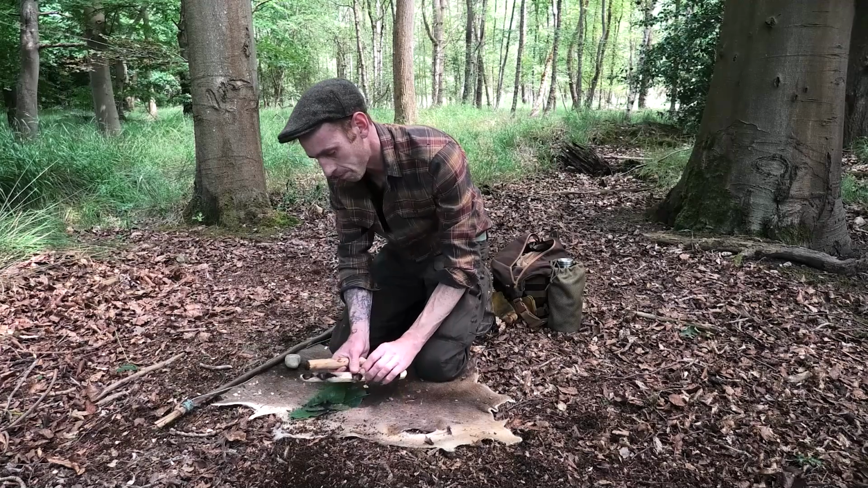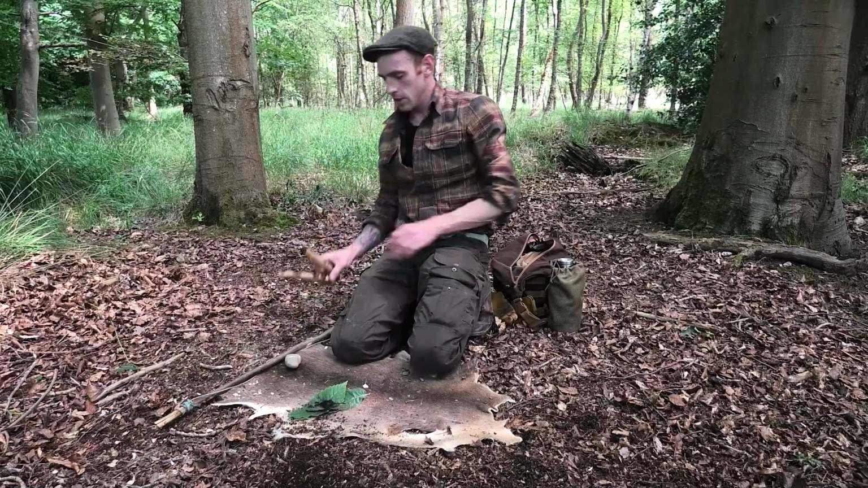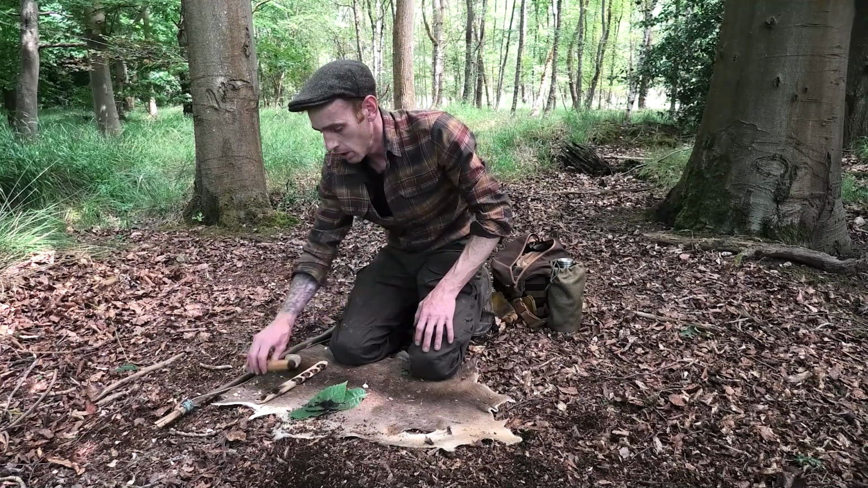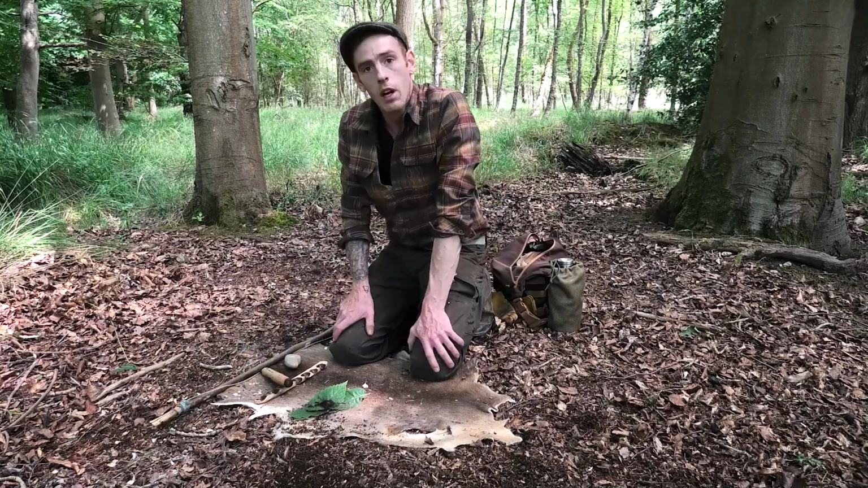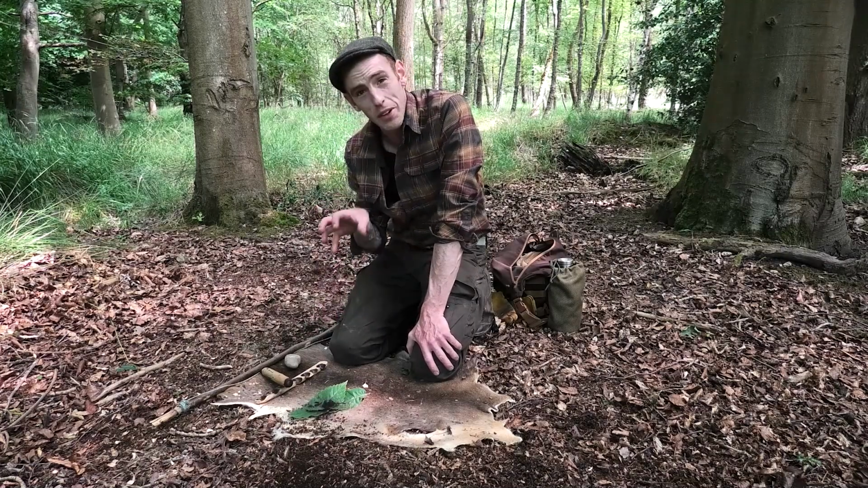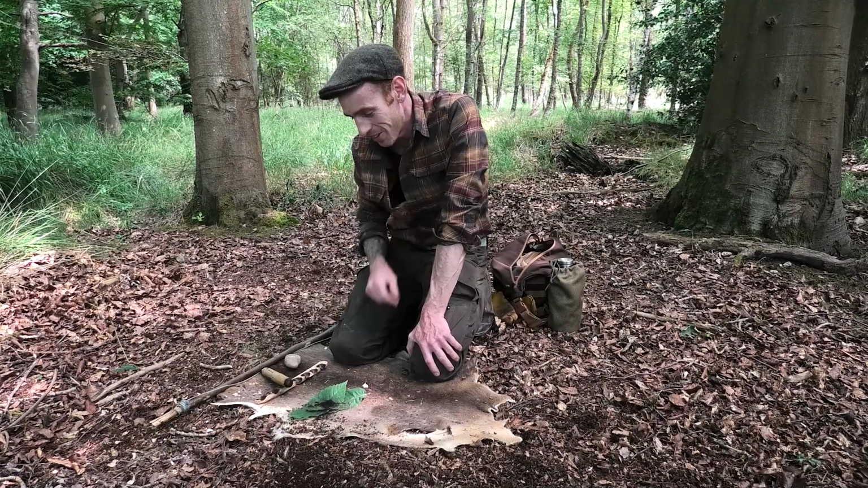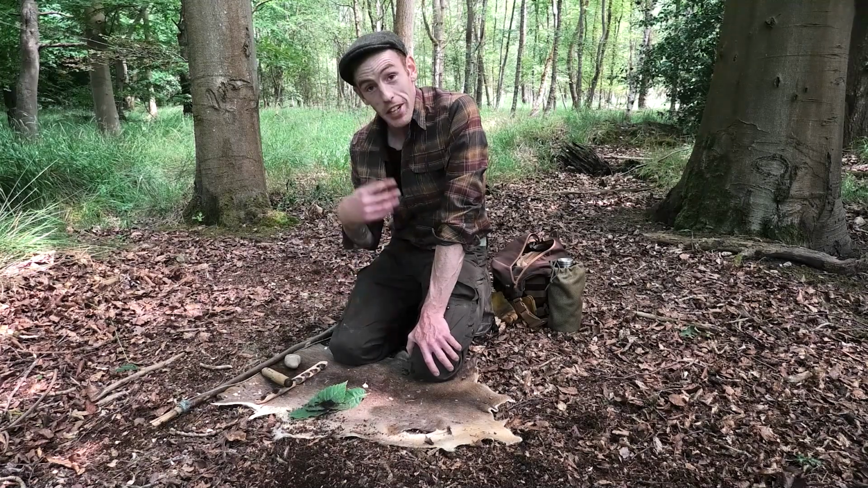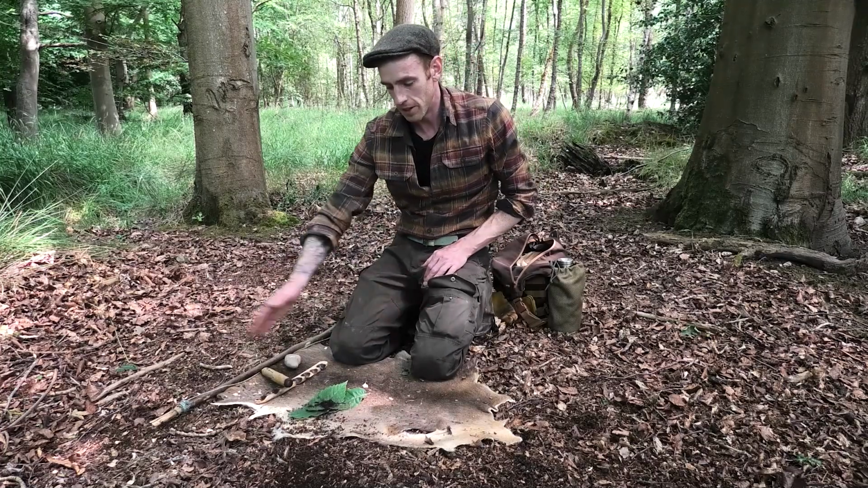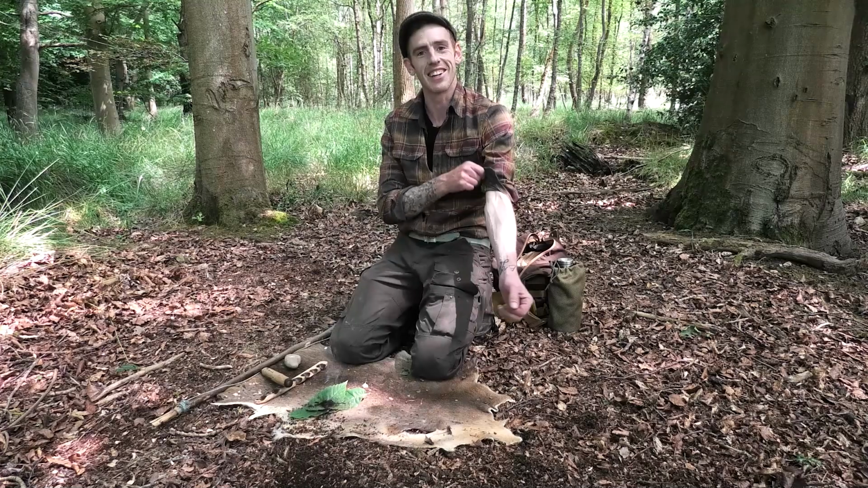Whew. That last little burn, perseverance. I knew the spindle and the set was hot there, and I knew that other ember had almost gone because it was smoking away and then it just fizzled out. So, bit of motivation. Push on, keep my damp breath and sweat away from it now, and whew, let's go.